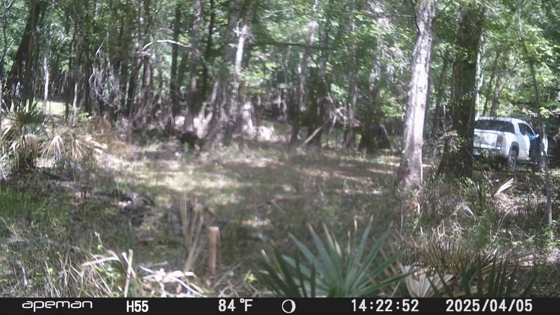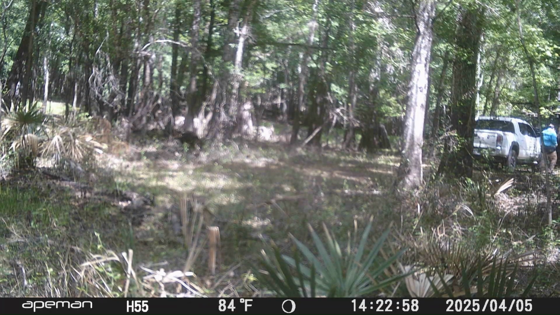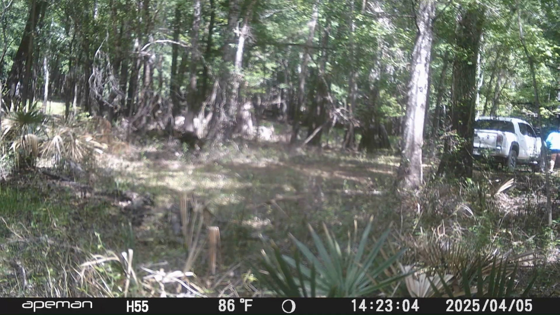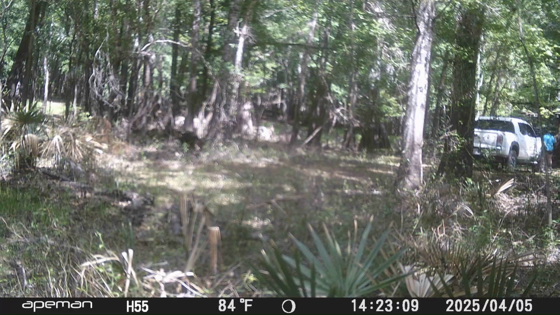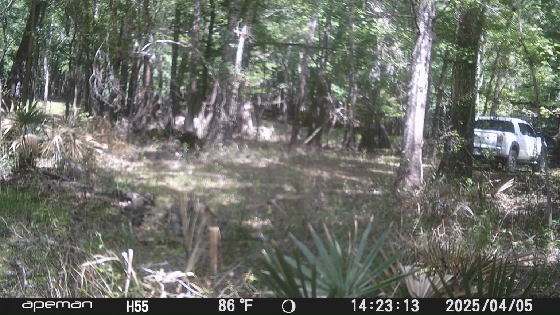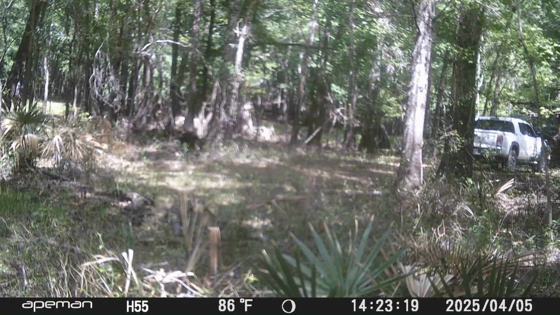So if you watch close here, I was talking about that spot right there. See, he just pulled up there and stopped. And that person got out and goes around the front of the truck. So it looks like she squats down and pees in front of the truck. You can kind of see a little bit of her here in a second as she squats down. So you can't really see her, but you can just see a little bit of her right there in front of the truck. So she must have got out to pee right there.